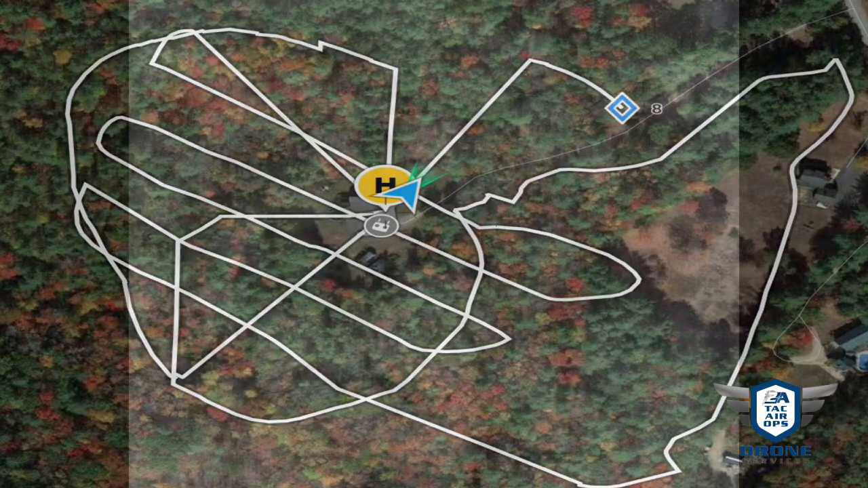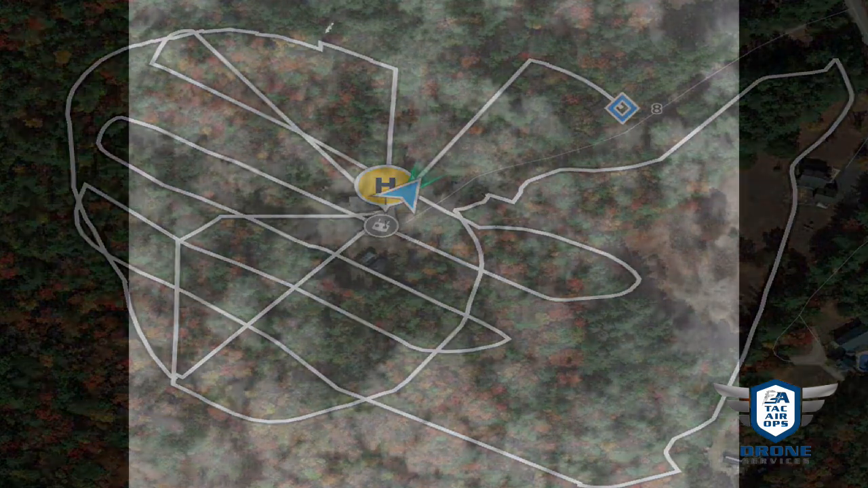So here we are. I'm on my last battery. It's getting close to 10 p.m., and I see this little heat signature down below the canopy. I'm thinking at first it's got to be a deer. I mean, who knows? I probably have about 10-15 minutes of battery left. And I zoom in, and I start to think, that could be a dog.